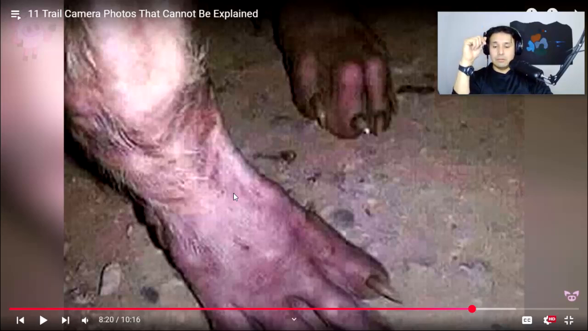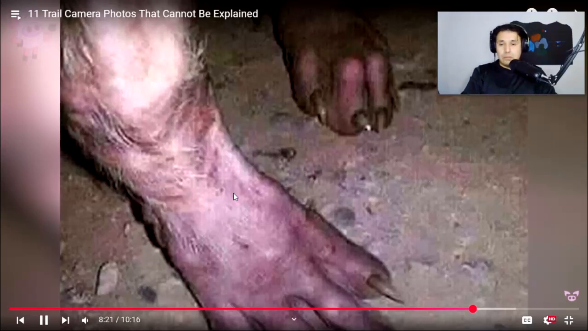Yeah, alligator. Found the property owner had lost 5 pet goats. The photo shows the muscular legs of an unidentified creature. It has long, pointy claws and reddish skin covered in thin, light-coloured hair.